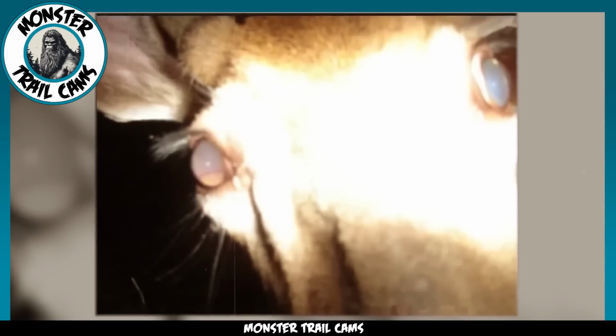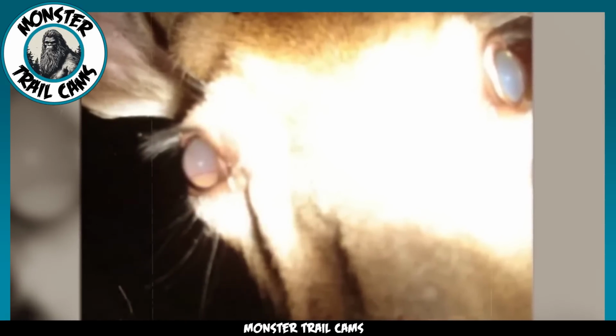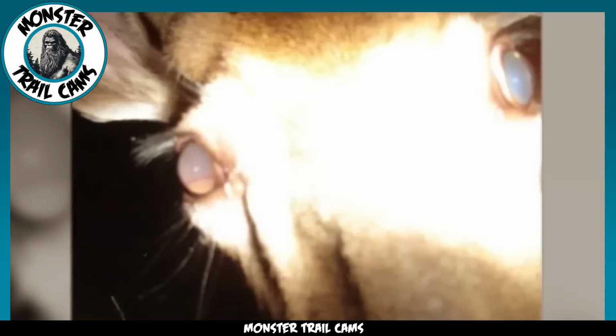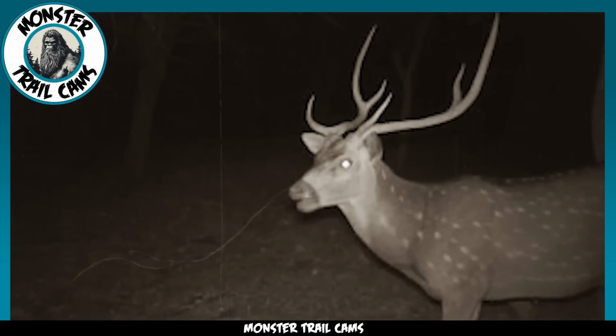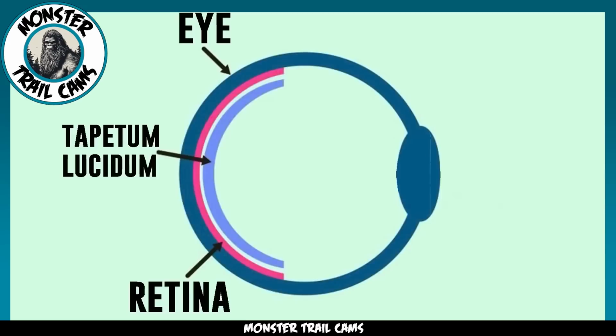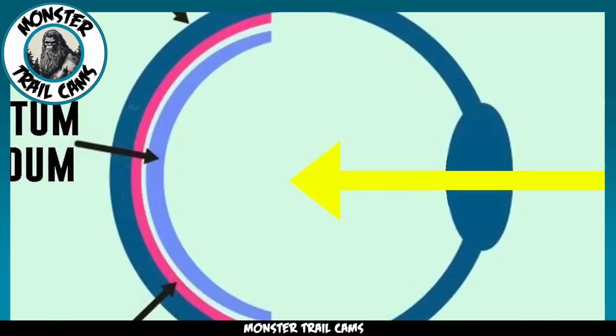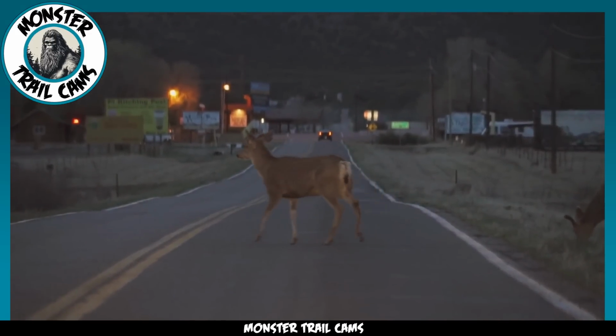As we observe the footage, we notice something intriguing about the deer's eyes. They reflect the light from the camera, causing them to appear as though they're glowing in the dark. Although this may seem eerie in photos, it is actually a common occurrence among nocturnal animals. This fascinating phenomenon is known as eye shine, and is a result of a minute mirror-like structure located behind the deer's eyeball. This feature aids the animal in improving its vision during the nighttime hours.